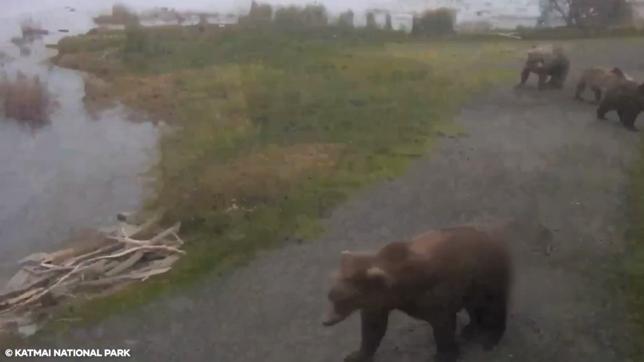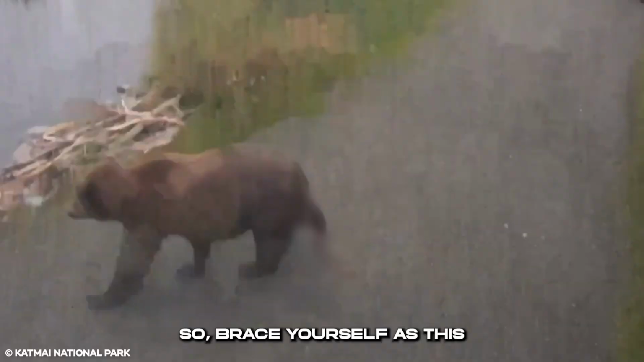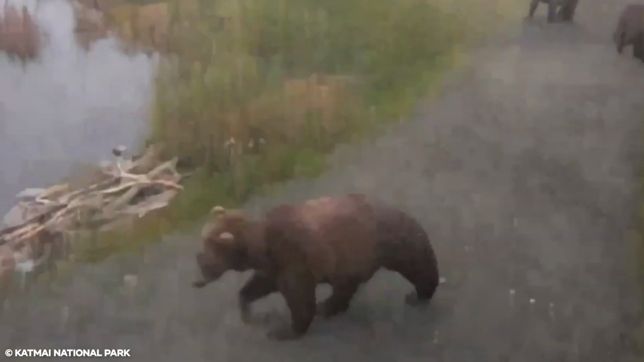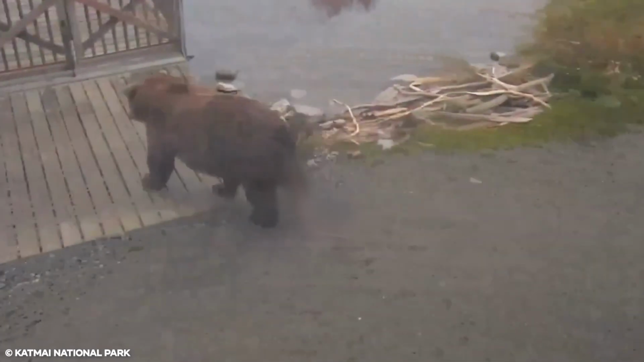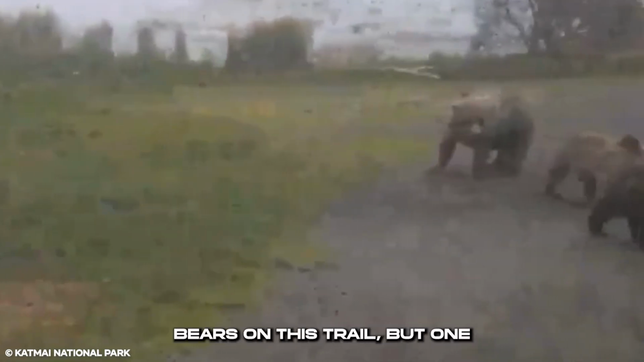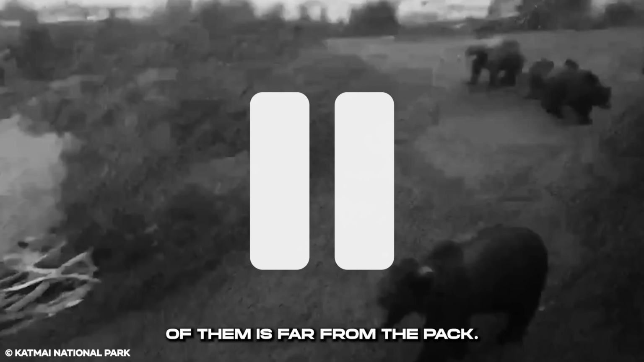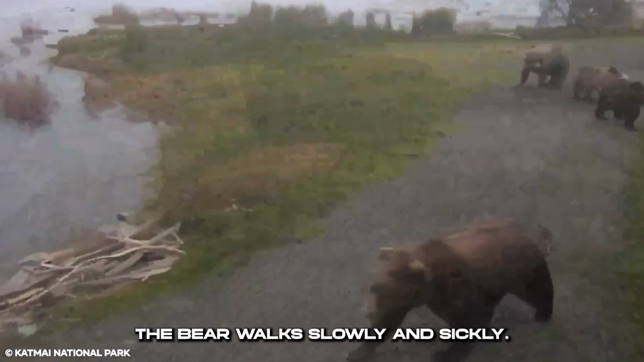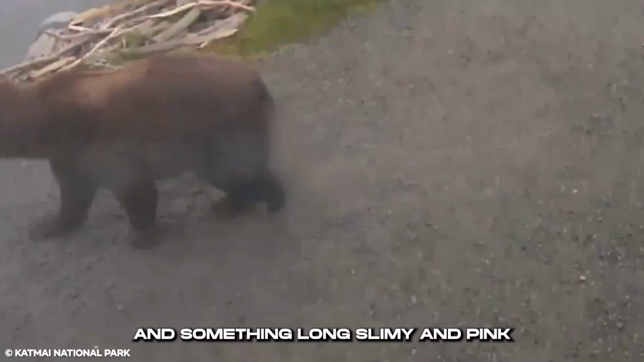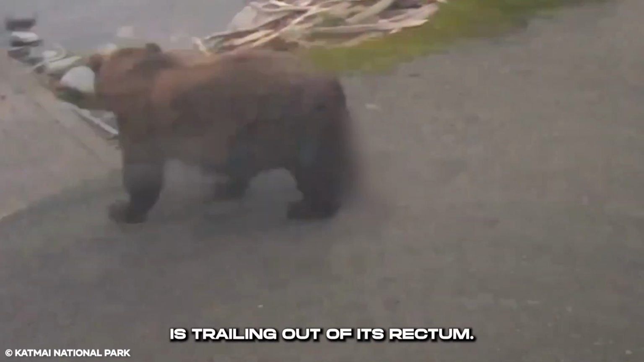This next sight will chill and disgust you, so brace yourself as this footage captured a bear in the most unlikely circumstances. Would you pity it? There are a couple of brown bears on this trail, but one of them is far from the pack. The bear walks slowly and sickly. Soon its back is to the trail cam, and something long, slimy, and pink is trailing out of its rectum.